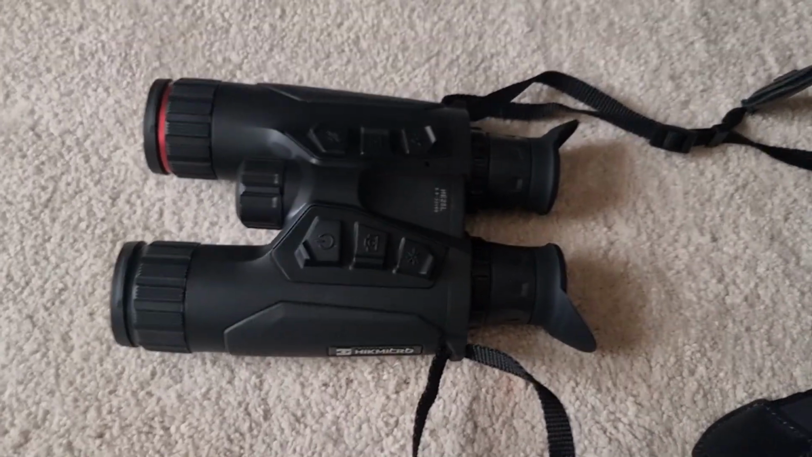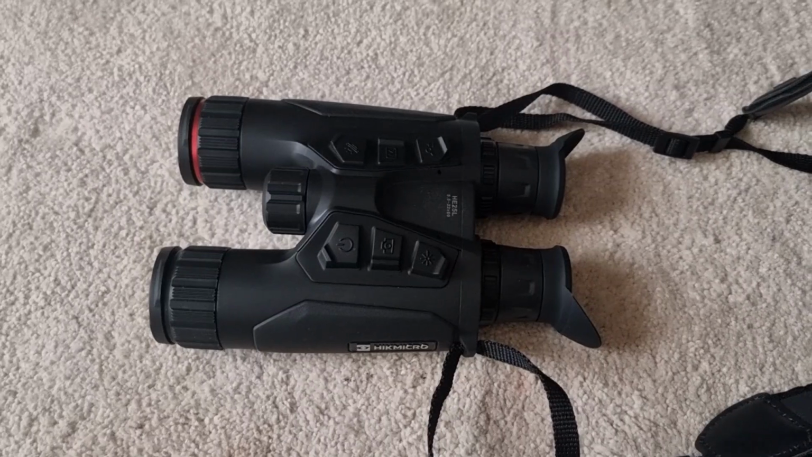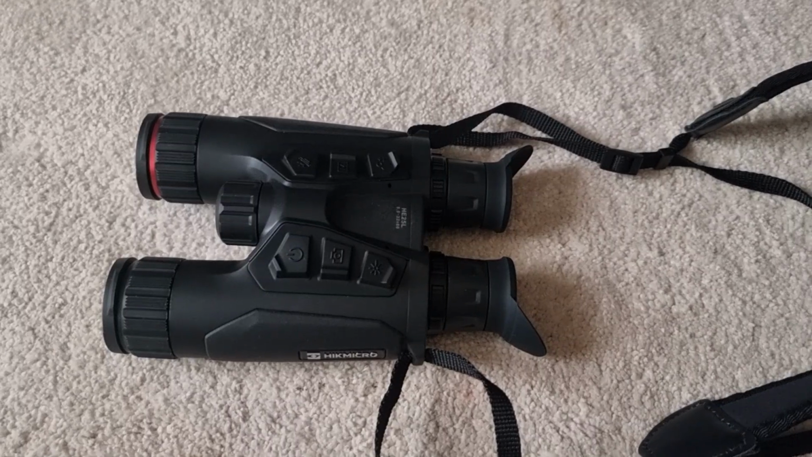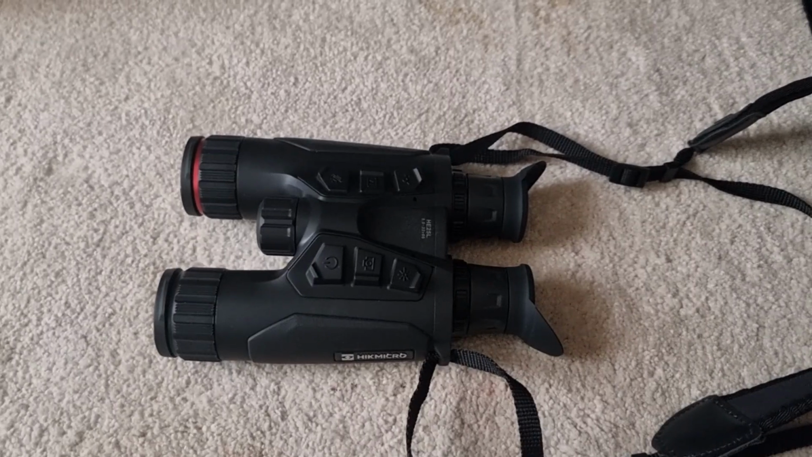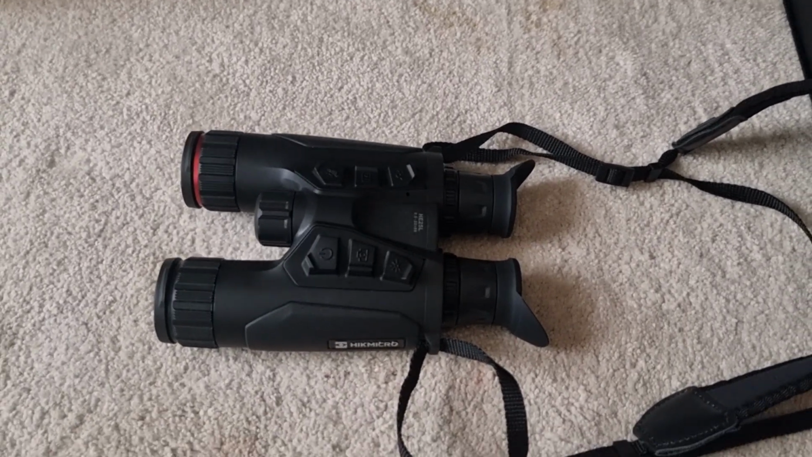So most of my hunting is carried out at night now, and I use the latest Hikmicro Alpex 4K, though I have used all sorts, Wraiths and all sorts of stuff. In the past I've used numerous thermal binoculars. The Falcon is the best that I've had. Superb thing. Image clarity on that is unbelievable for a thermal.